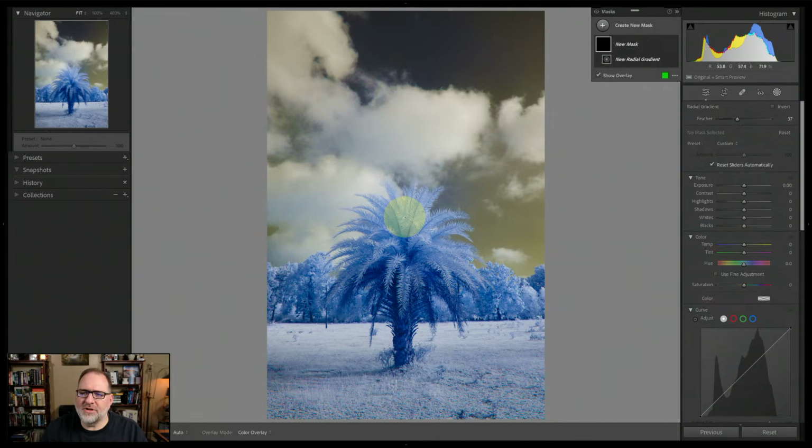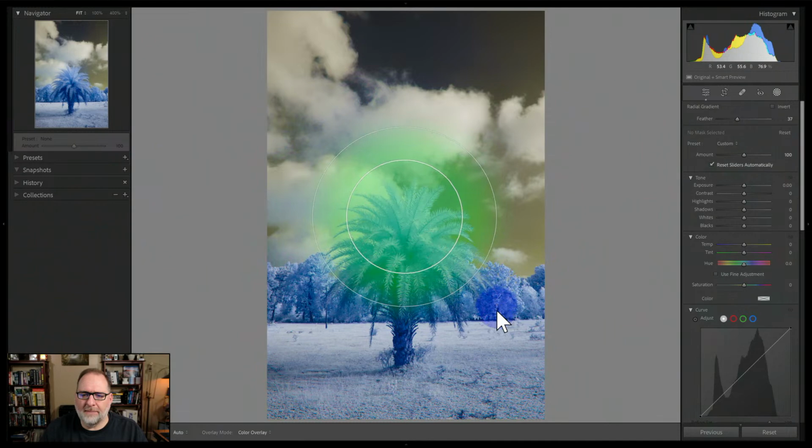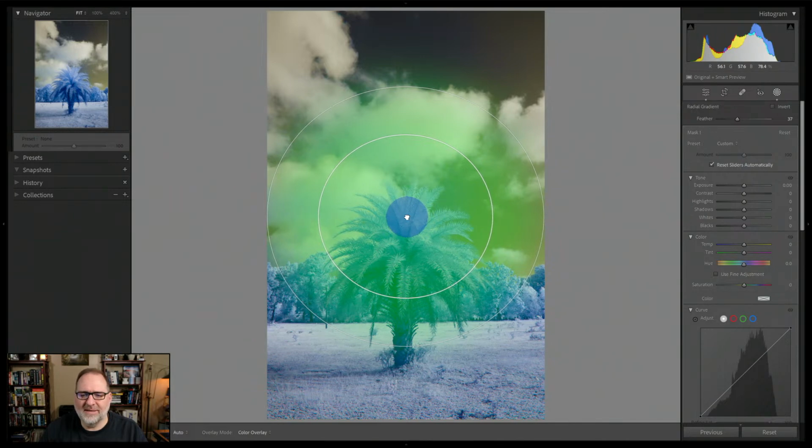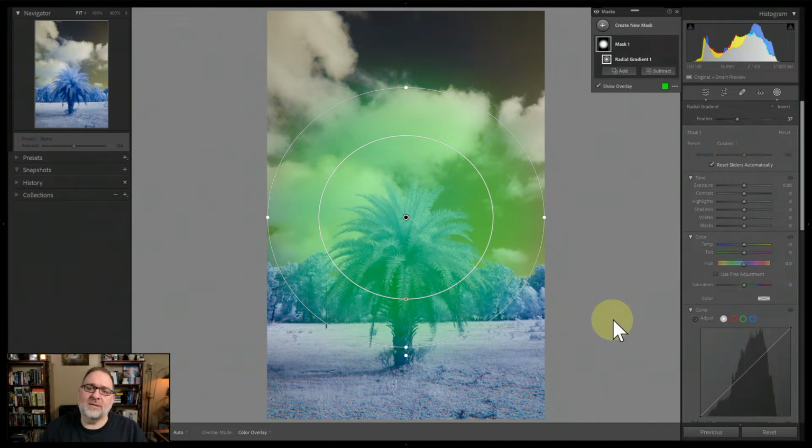And you know, there are times where I have a very faint hotspot like this, and I'll just leave it alone because you don't really notice it in the final edit. But then there are times when it's more noticeable, and you're going to want to take this action. So we'll walk through this. Now that I have a rough radial about where I think this hotspot is, I'm going to make an adjustment.